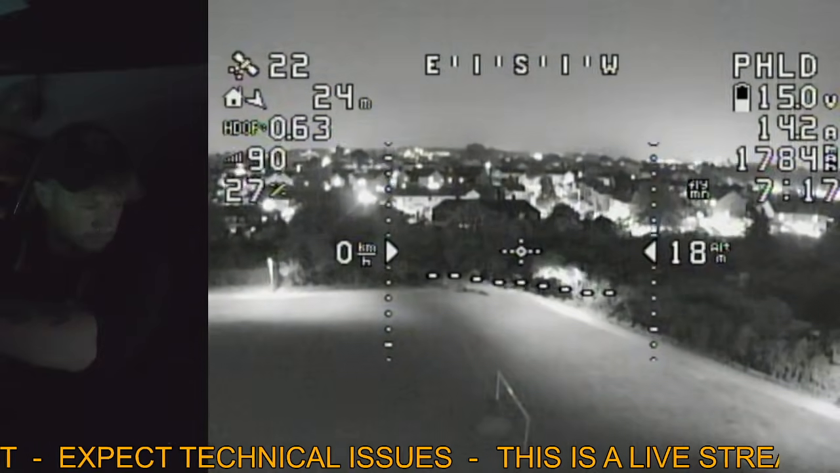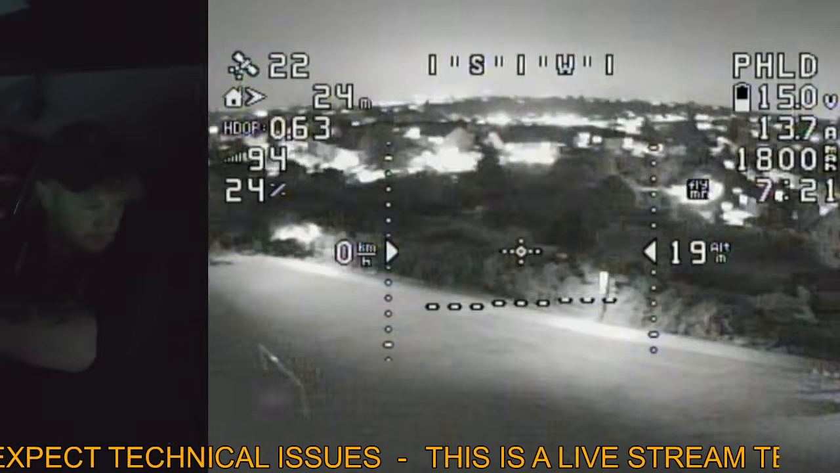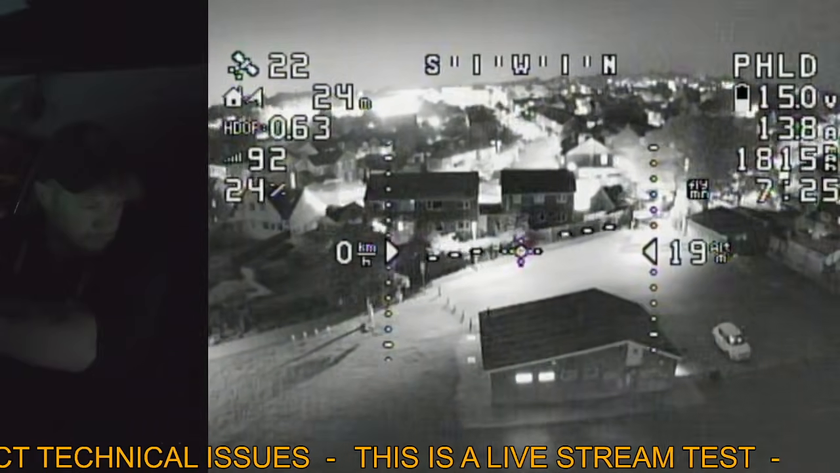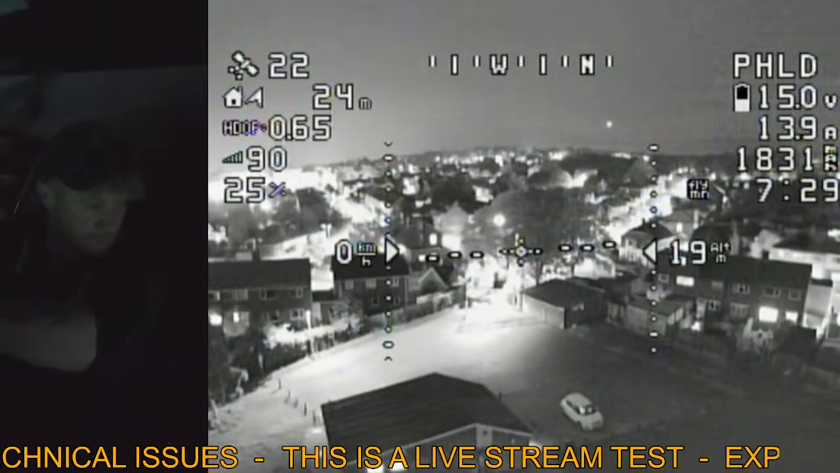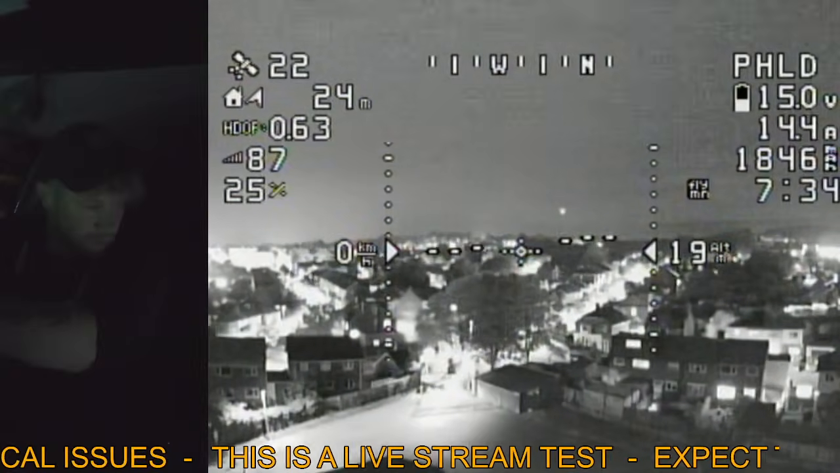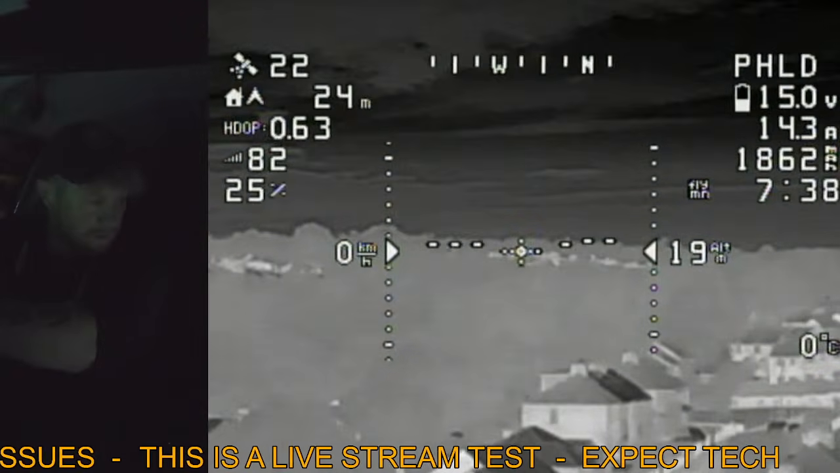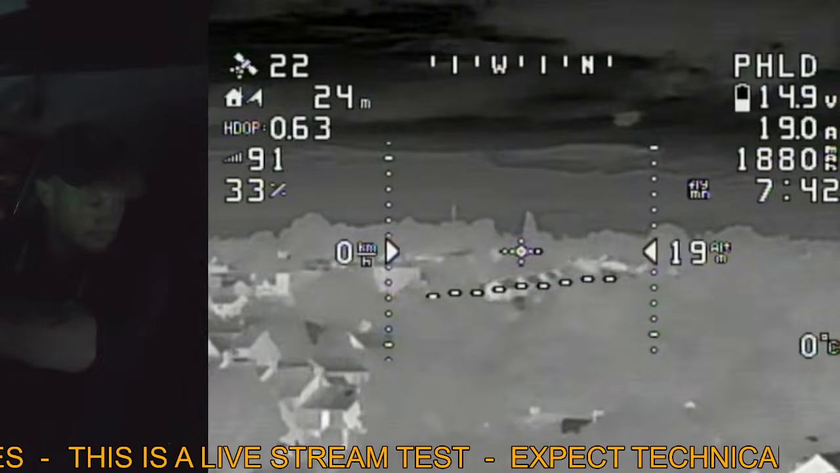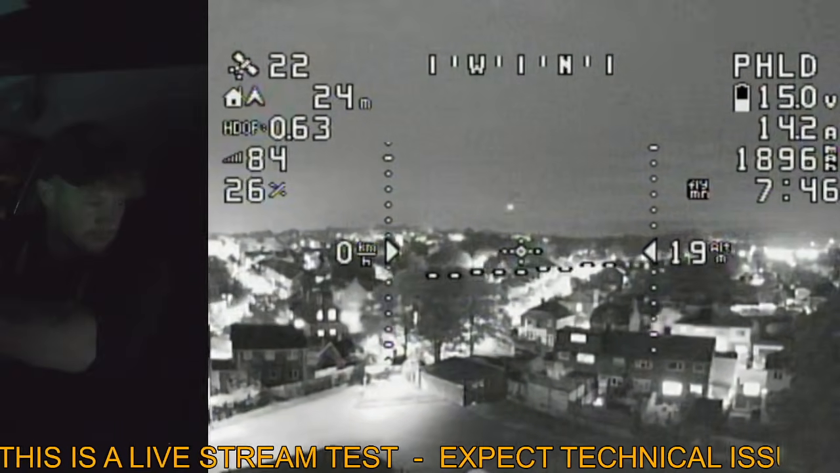I'm surprised not a single soul around. There's like loads of dog walkers here as well, just a minute ago. Sod's law, isn't it? You think it'd be an interesting time to take the drone up to show it off, and then everyone disappears. I think that light on the horizon, I think that's a crane. You can't even see that in the thermal. But yeah, I'm pretty sure that's a big crane. It's a light on the top of the crane that you see in there.